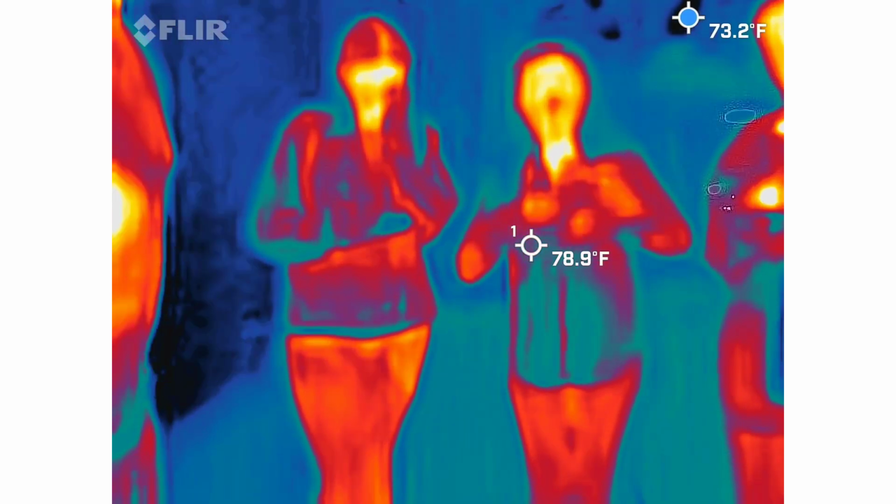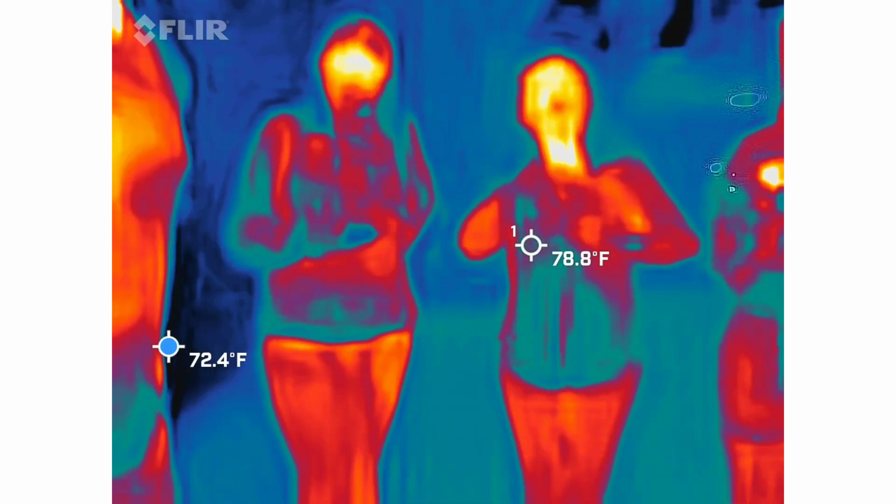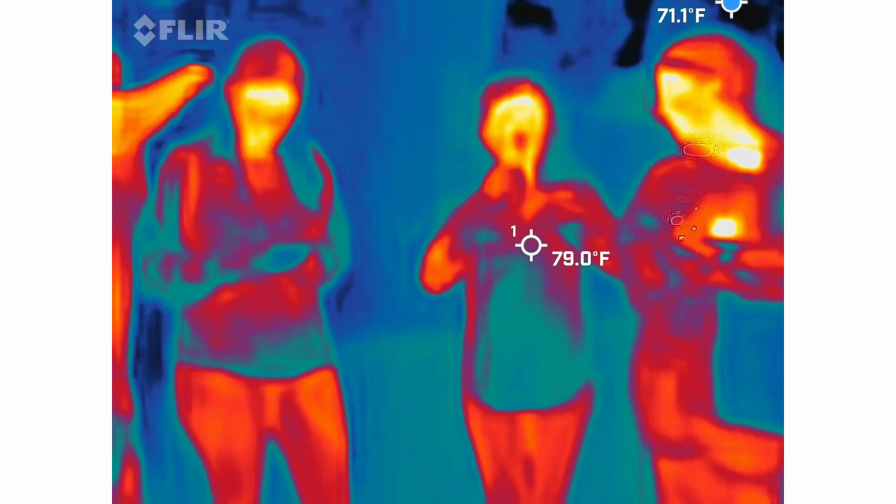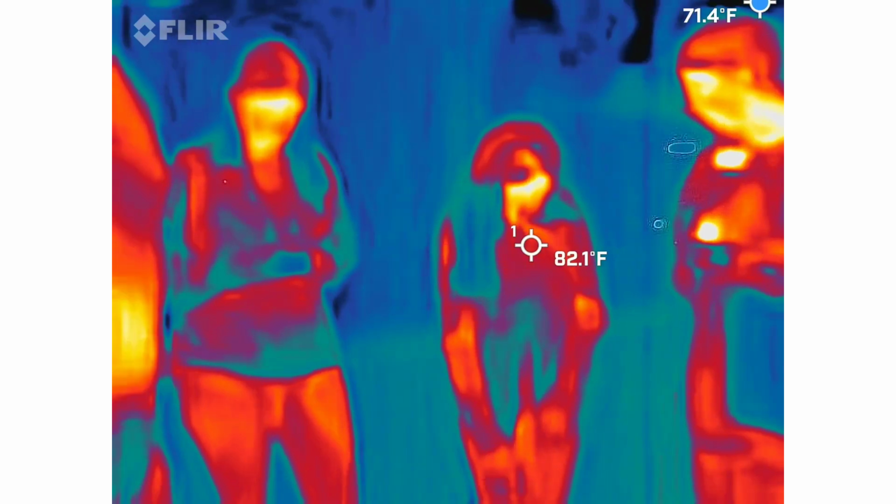But I do want you to try to keep one of us in view, because we're going to be the warmest thing out here, like we've already pointed out. It's going to be much easier to find a cold spot when there's a warmer temperature between 96 and 99 degrees, somebody's skin temperature. So always try to keep somebody in view. The other thing is to try to keep the sky out of view.